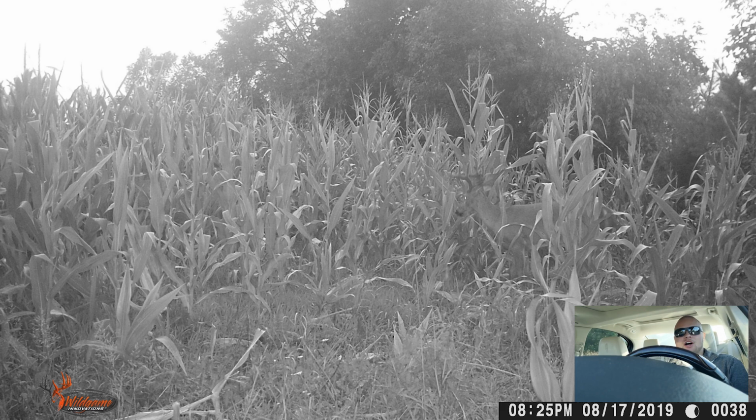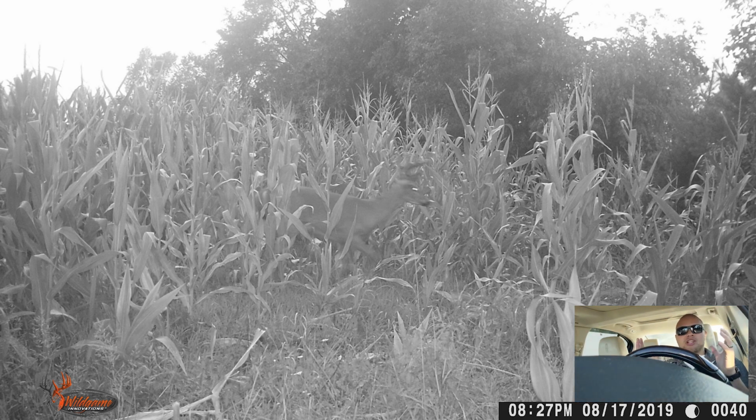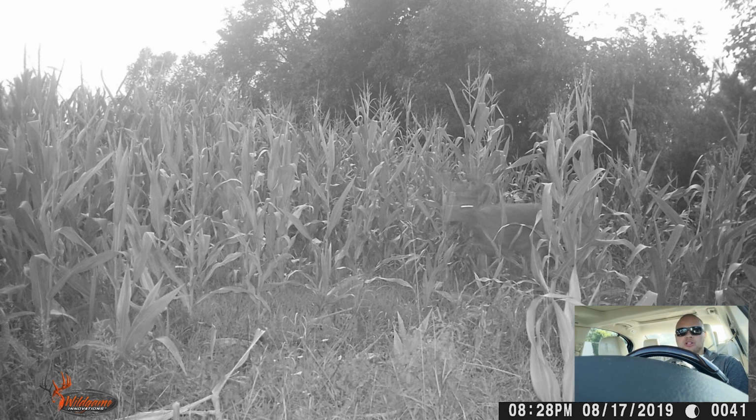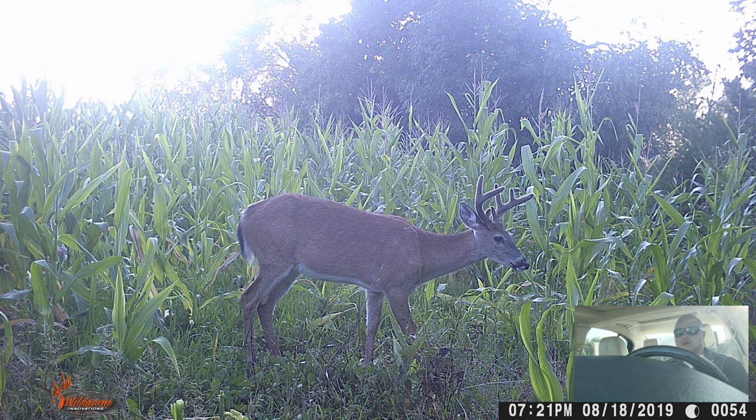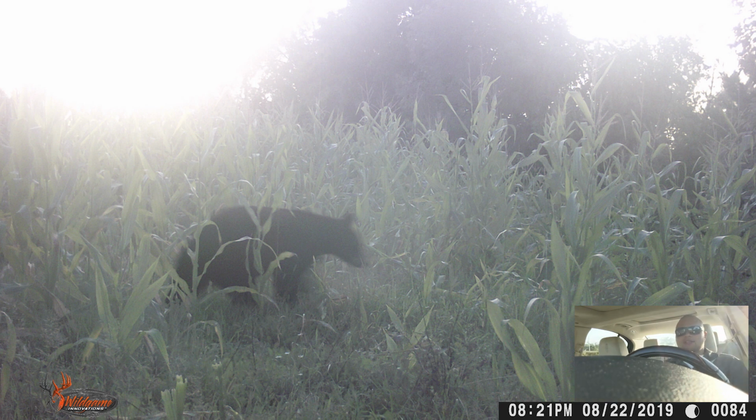But the other thing the cornfield is producing is a lot of 2-year-old bucks. Some pretty good sized 2-year-old, and some pretty good sized 3-year-old bucks for sure. So it's looking promising for the future. Hopefully once the loggers come through and fix all the storm damage and the trees down, we'll have a better feel for what the woods is like. Cornfield produces some pretty good bucks.